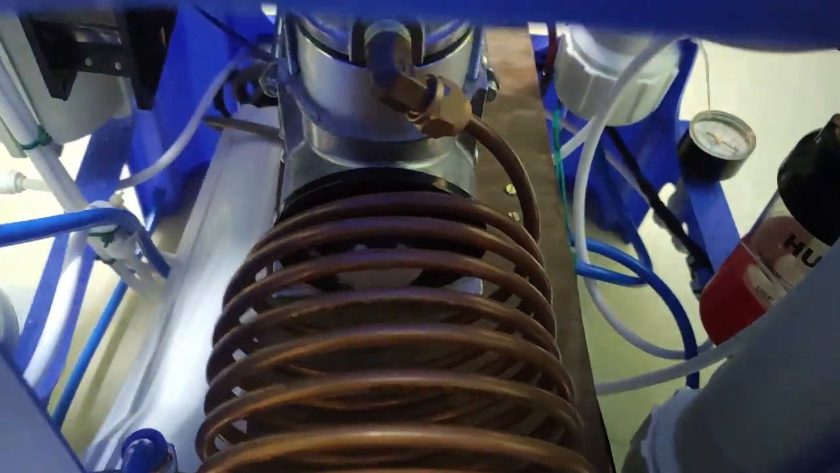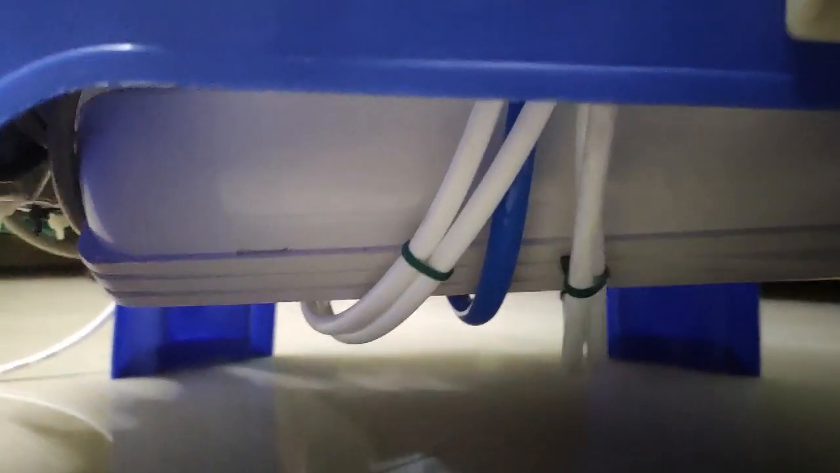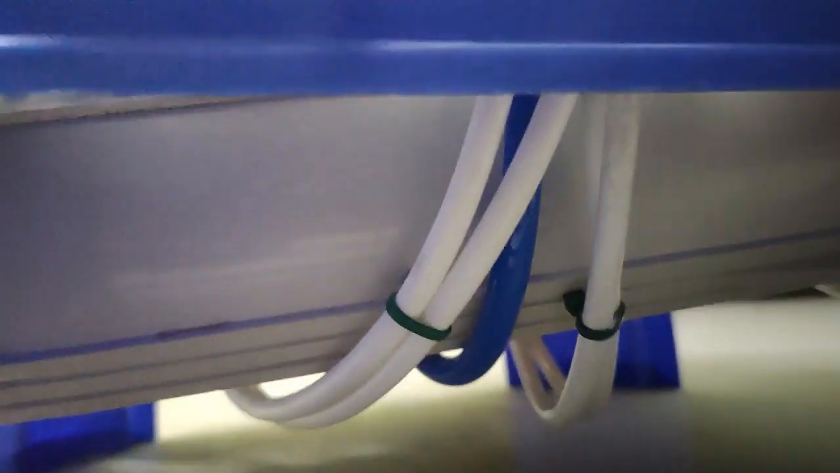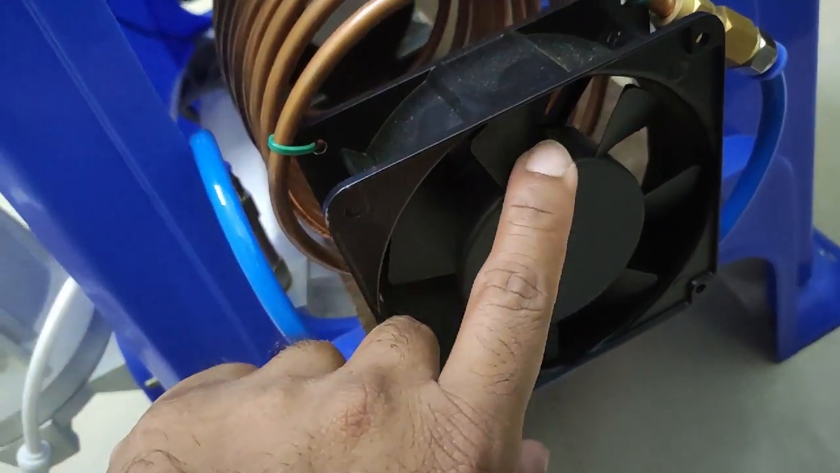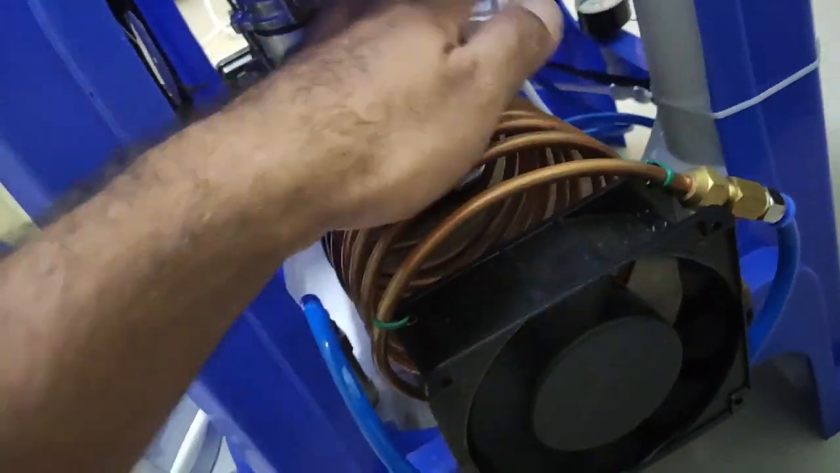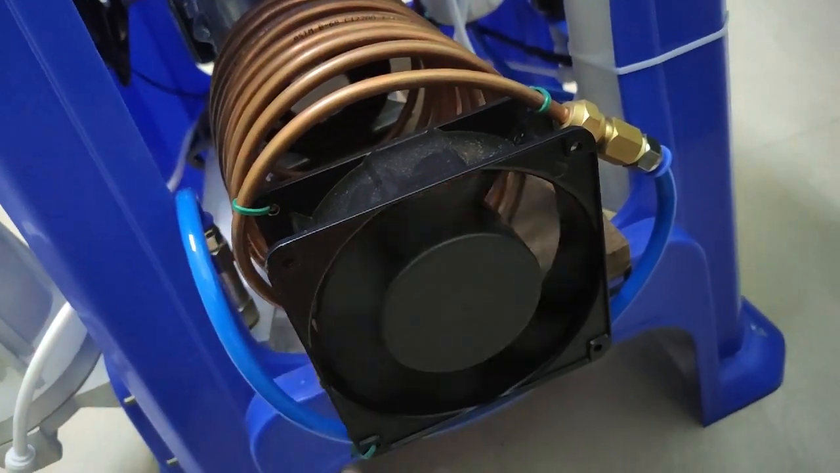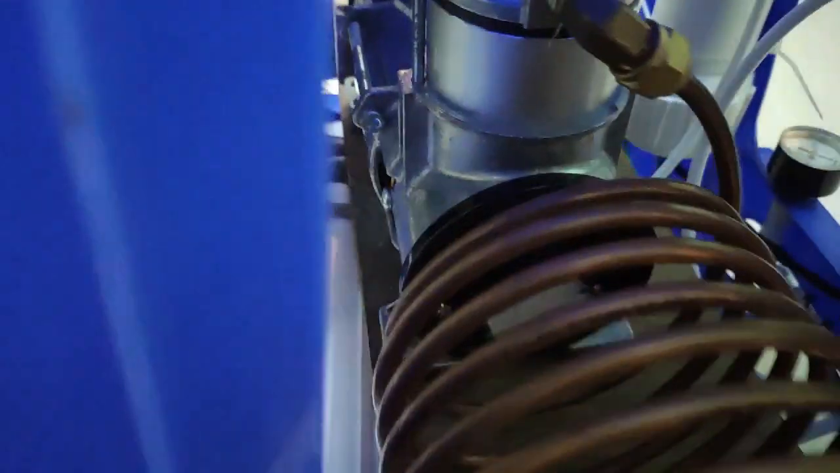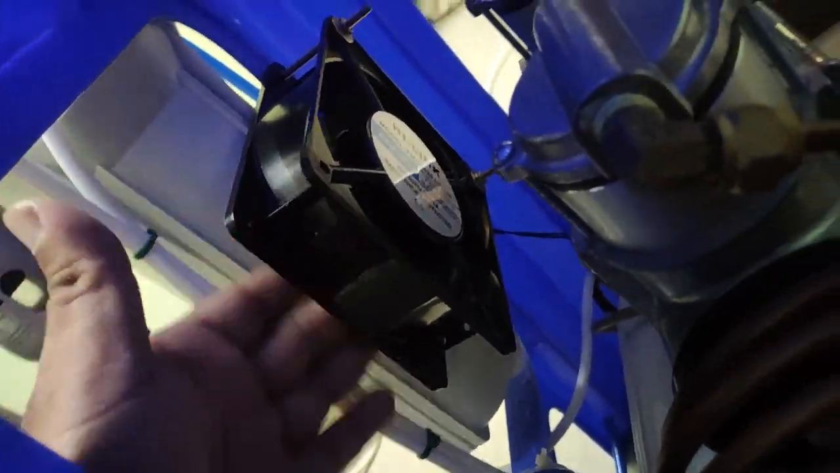Chamber 1 has nothing except a small spun filter. It helps to remove moisture and collects most of the water in the first cycle itself. That's how it works. I have a cooling fan to cool the heat exchange coil. This is an AC fan that works with 220 volt, and I also placed one more fan here for the compressor cooling.